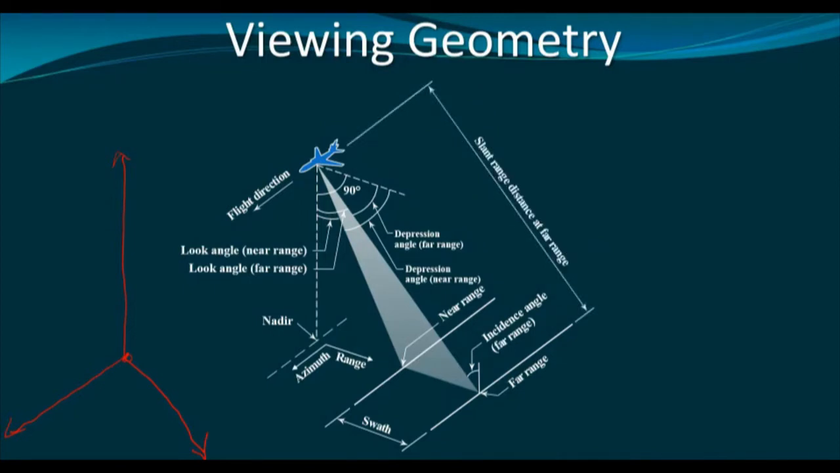This is called the slant range distance, and it is slant range distance at the far range. This is a very important thing in radar because images are created in the slant range plane. On this plane, images will be created. We shall discuss it later. Now, this is the slant range distance at the far range, and this is the slant range distance at the near range.